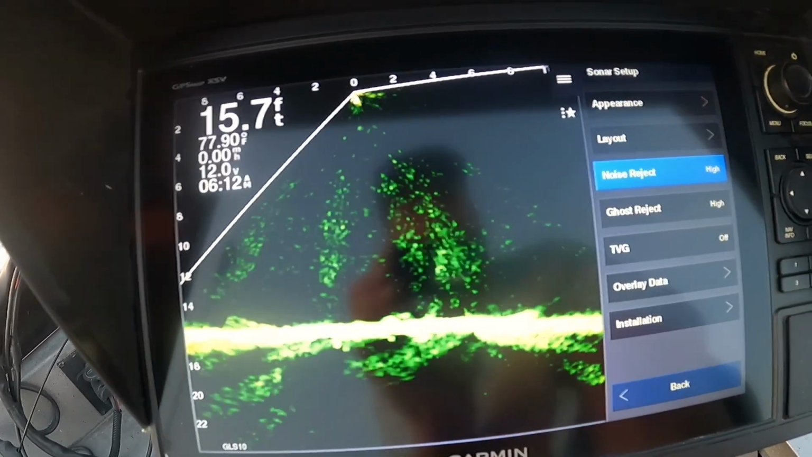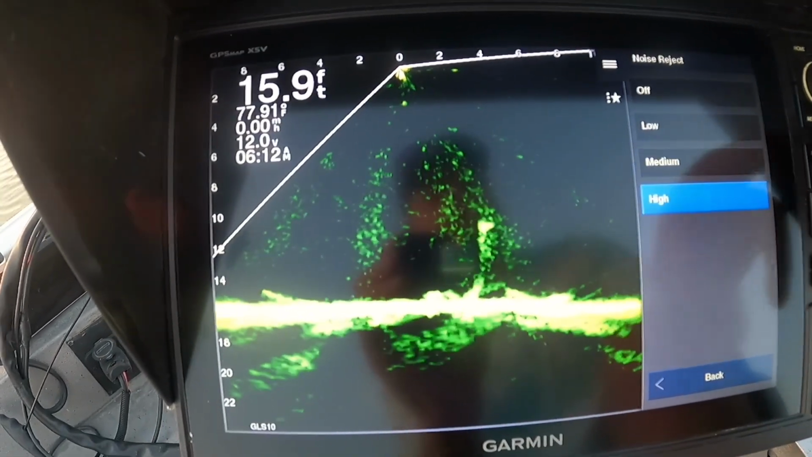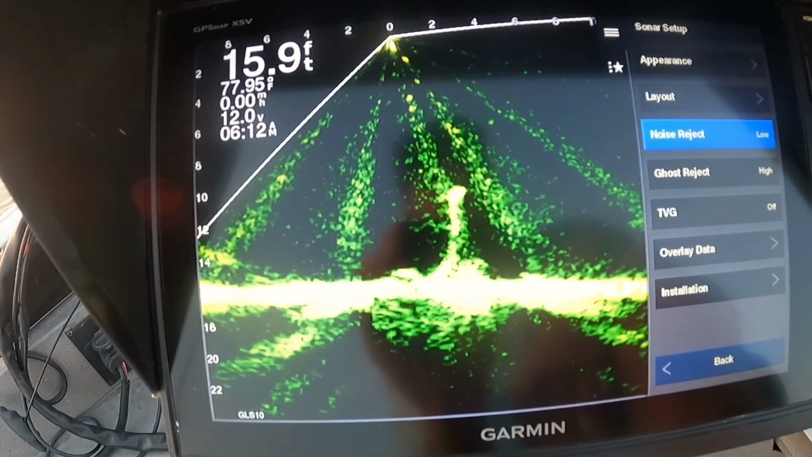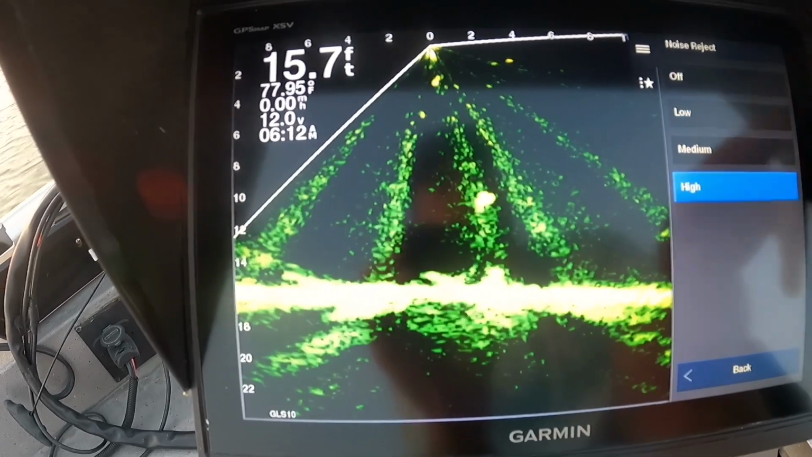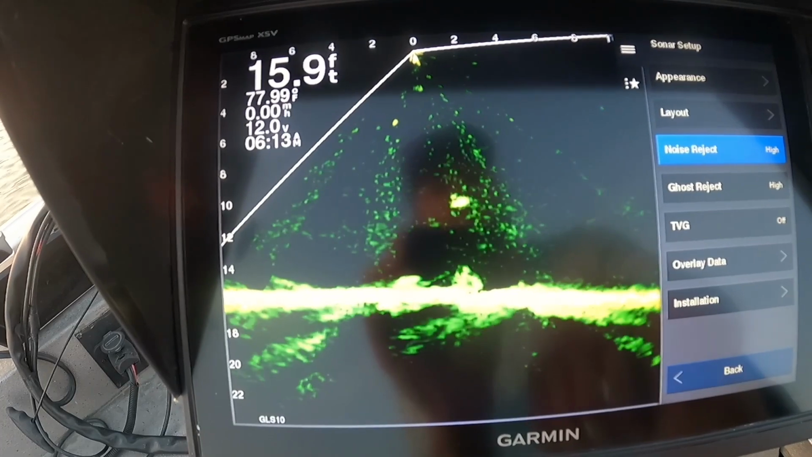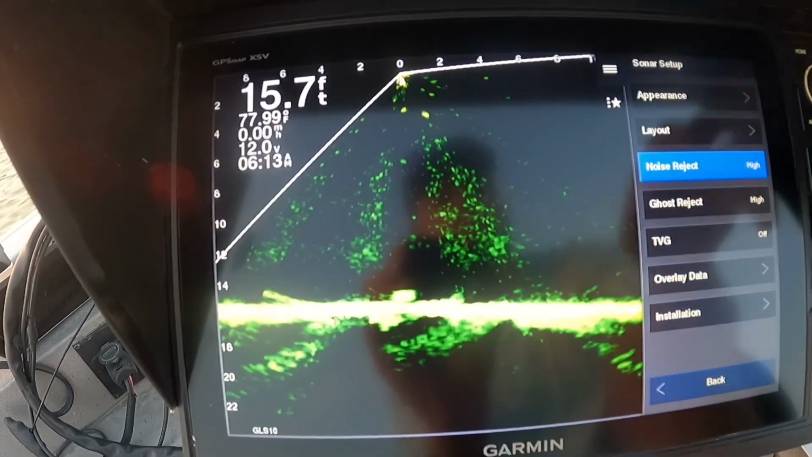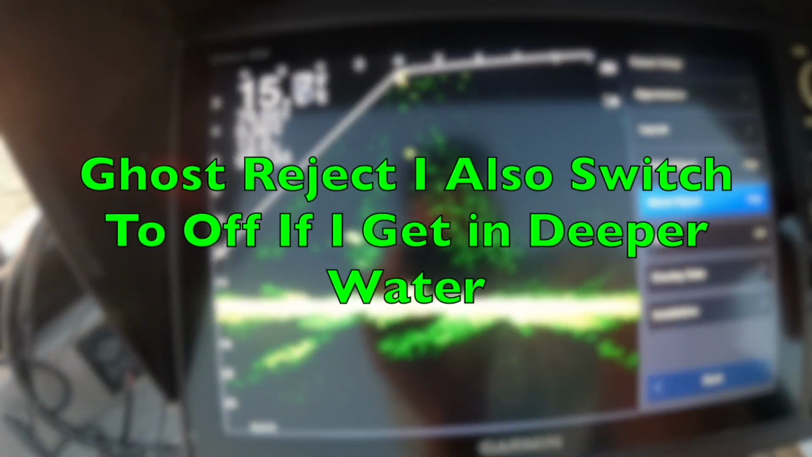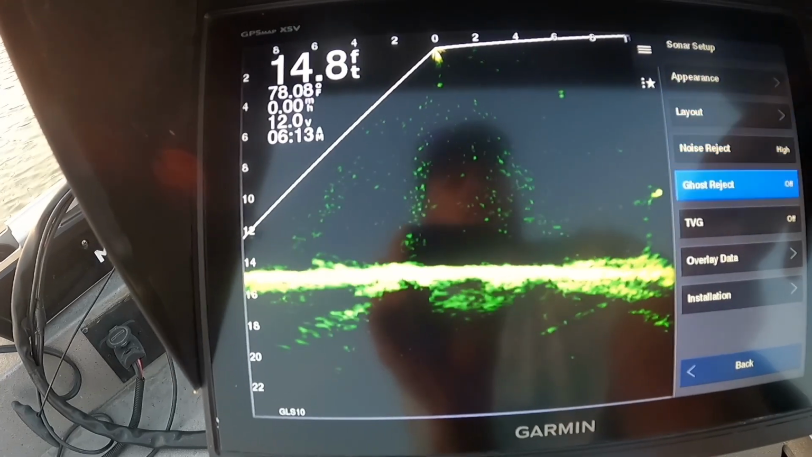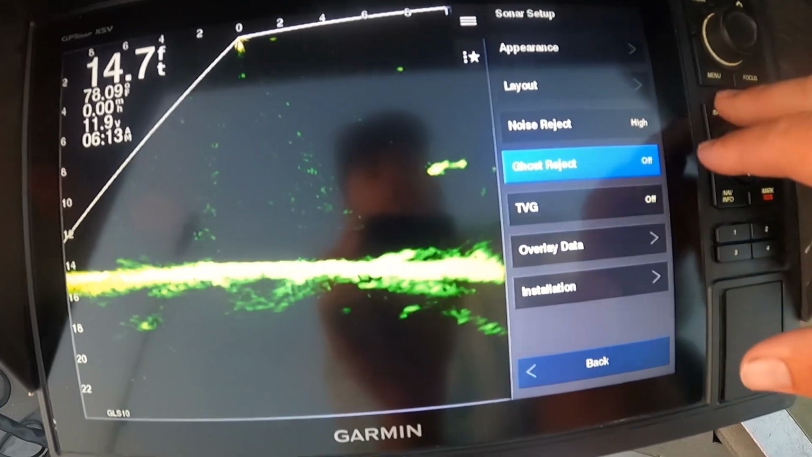Noise reject I got on high. Just makes for a cleaner picture. I'll see if you put it on low, this is what you come up with. And I don't know, I think some guys like it. I just want the cleanest picture as I can. It just helps simplify what's a fish and what's not. Ghost reject I got on high. TVG I always have off. So anyway, that's about it.